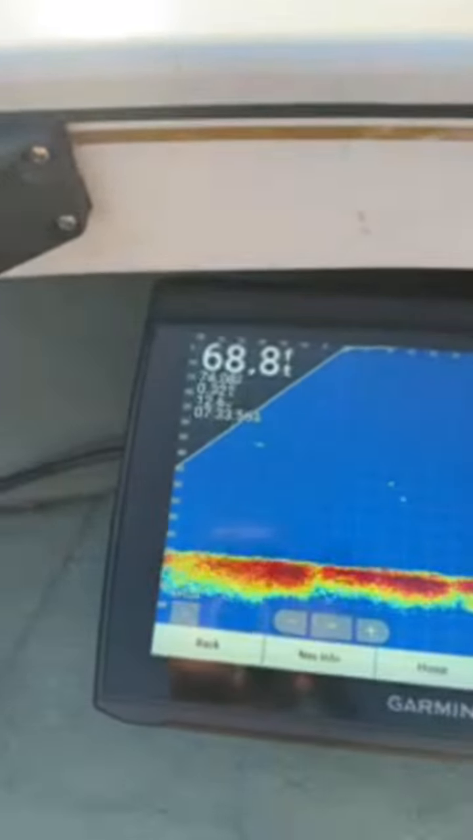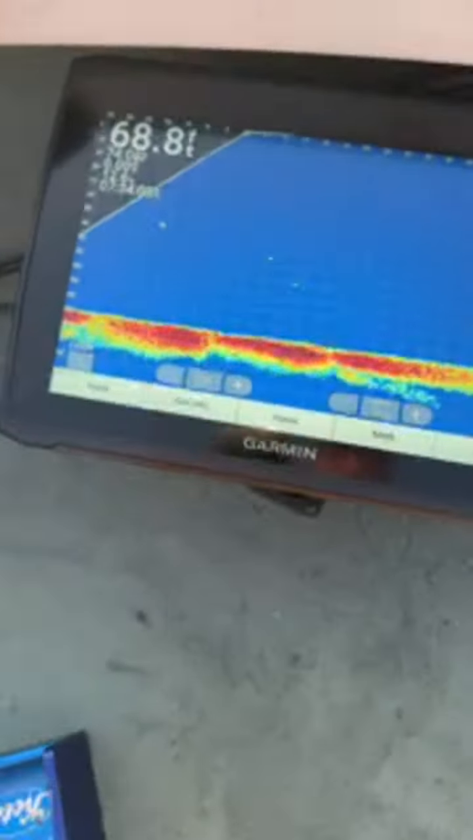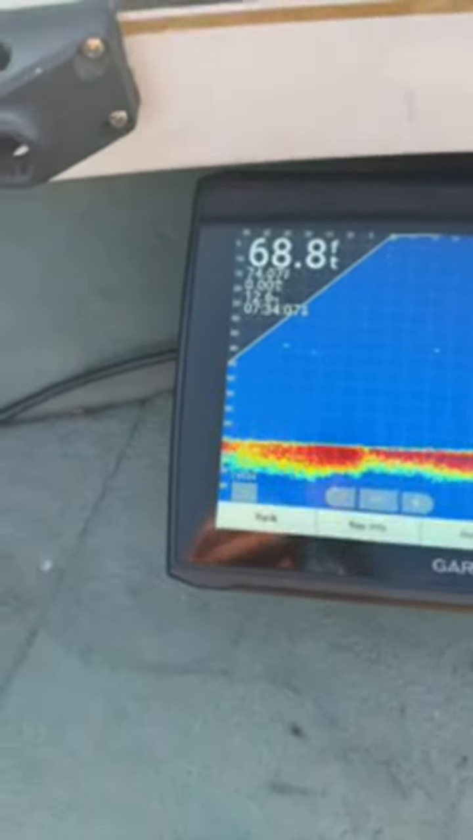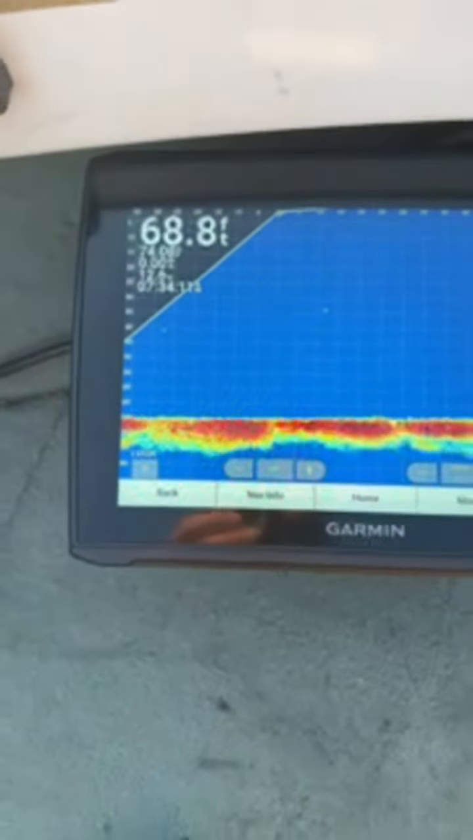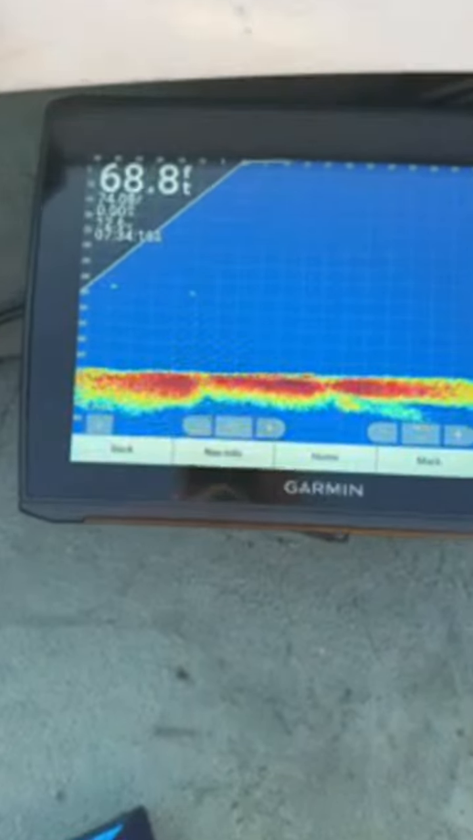There's another one up high. Let's see if we can maybe get this one. I gotta reel up a little bit. Oh, those ones aren't back under the boat. This one's coming over.